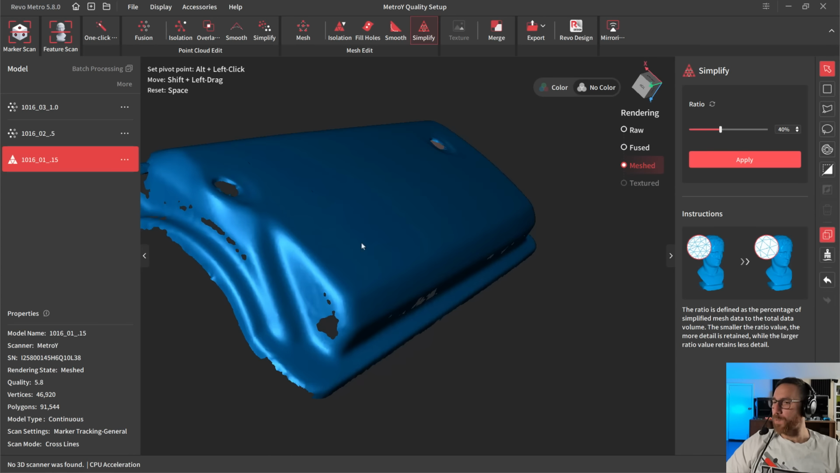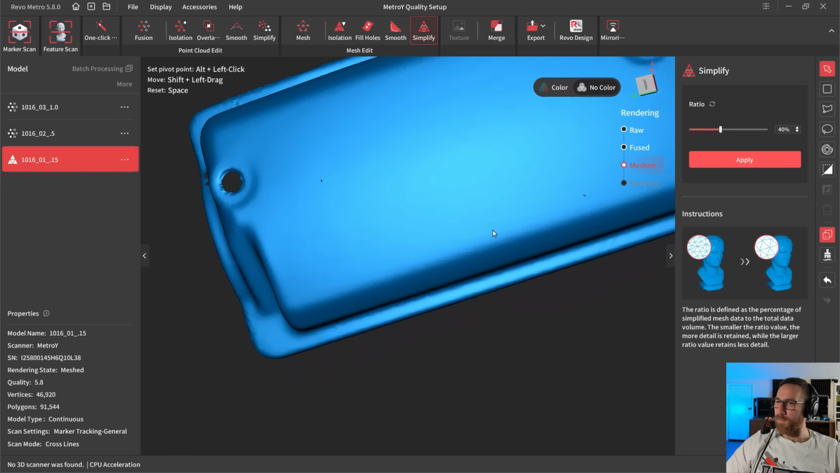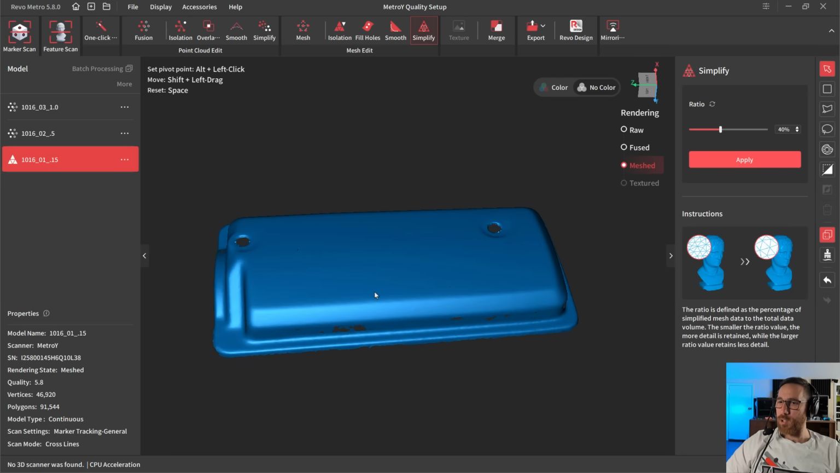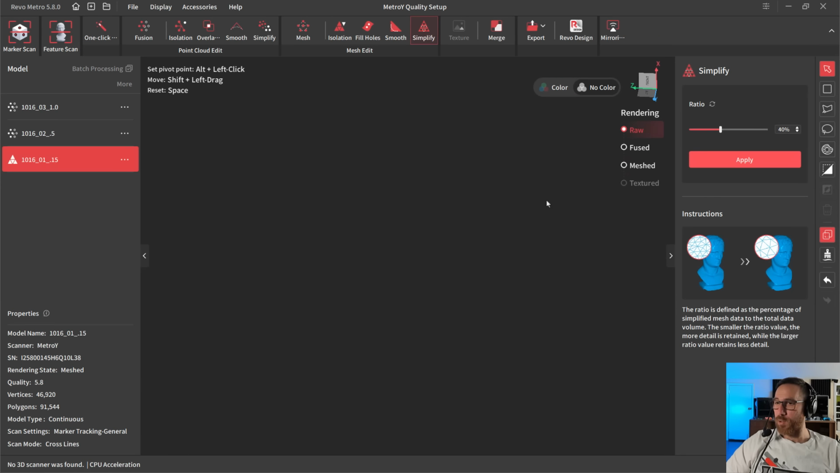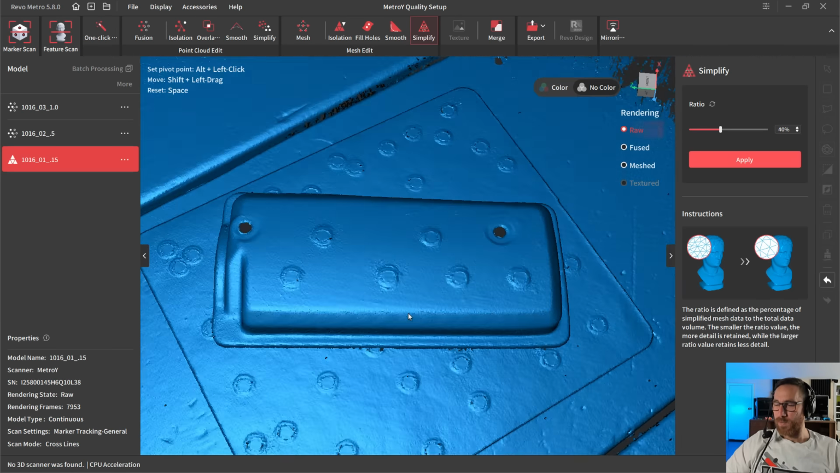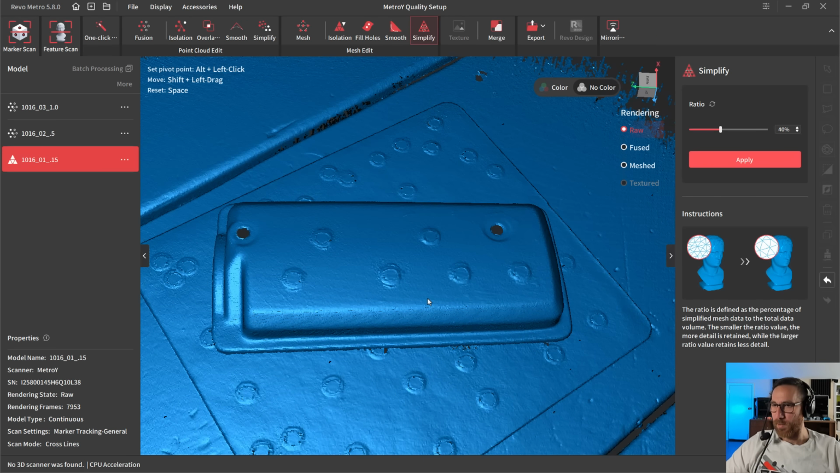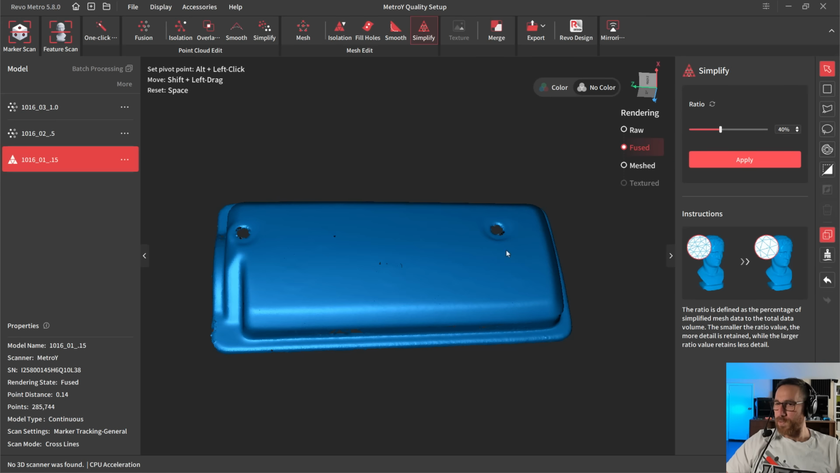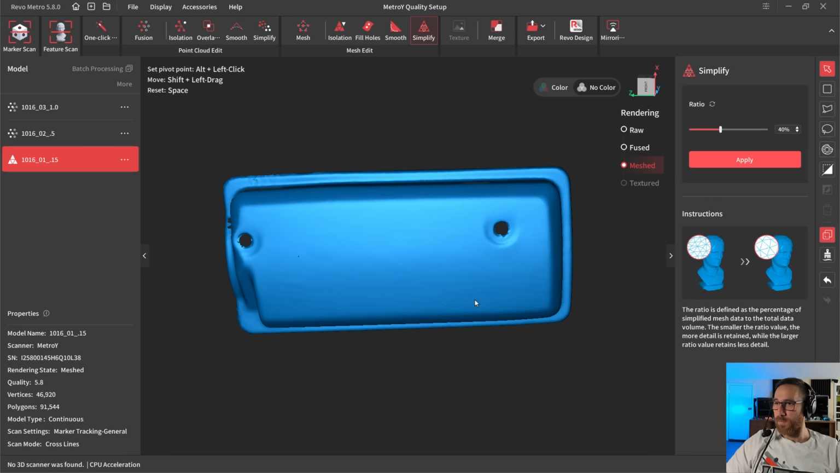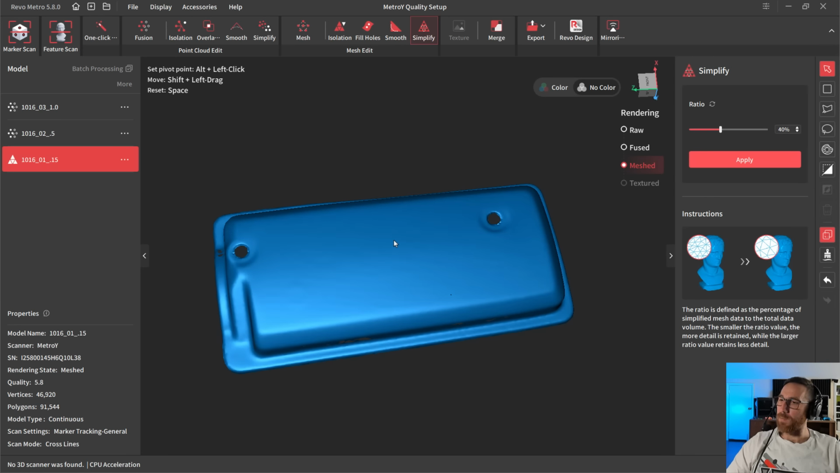Now, this is by no means perfect. And again, that 0.15 is not the setting I would use for this part, but this just goes to show you that going from the original raw data that again kind of looked like somebody sprayed it with spray paint that cured before it hit the part, to the few settings with a little bit of smoothing and cleaning up, to the meshed version of this, we were able to get to a reasonable result.